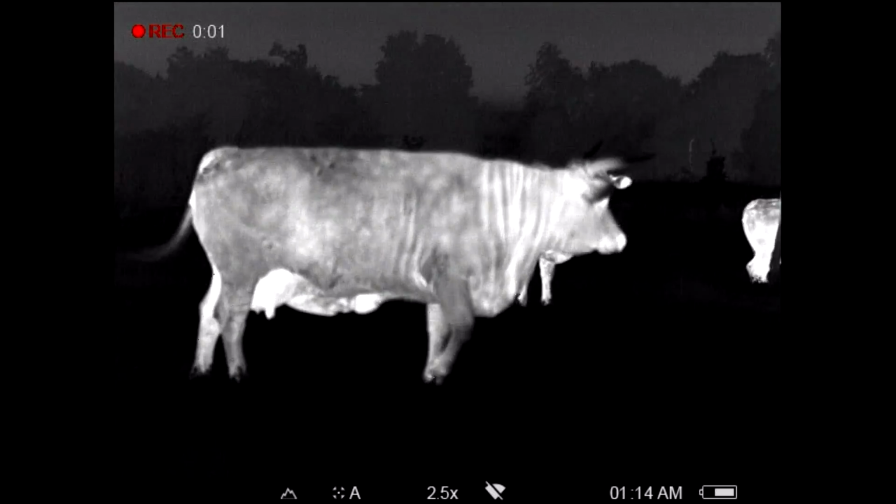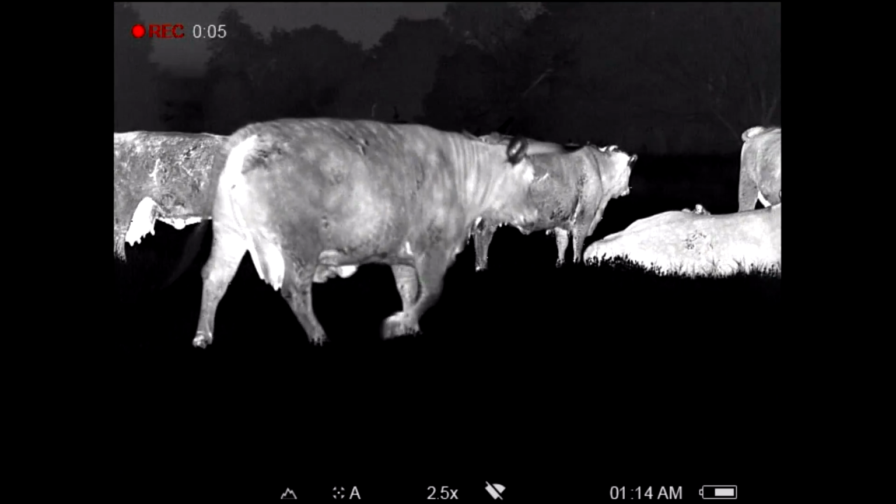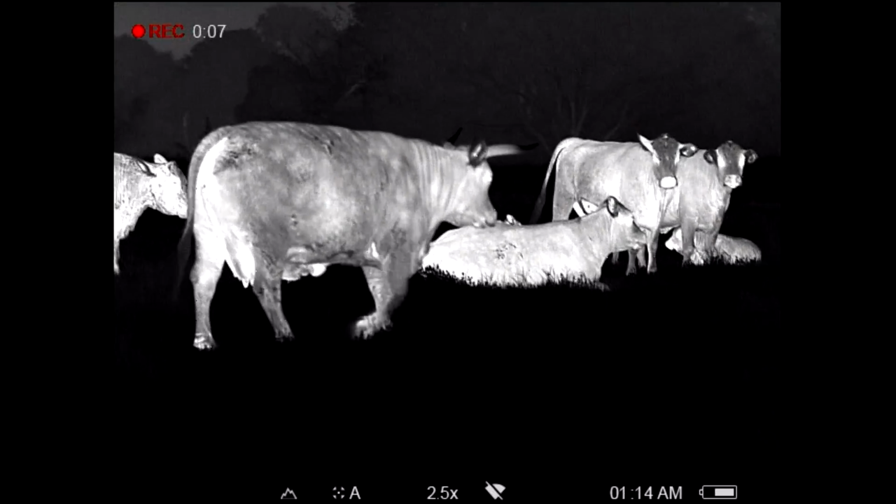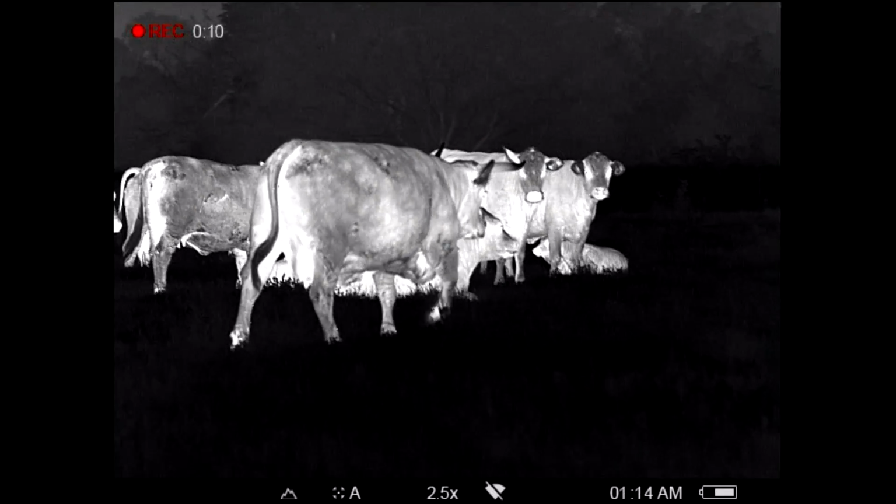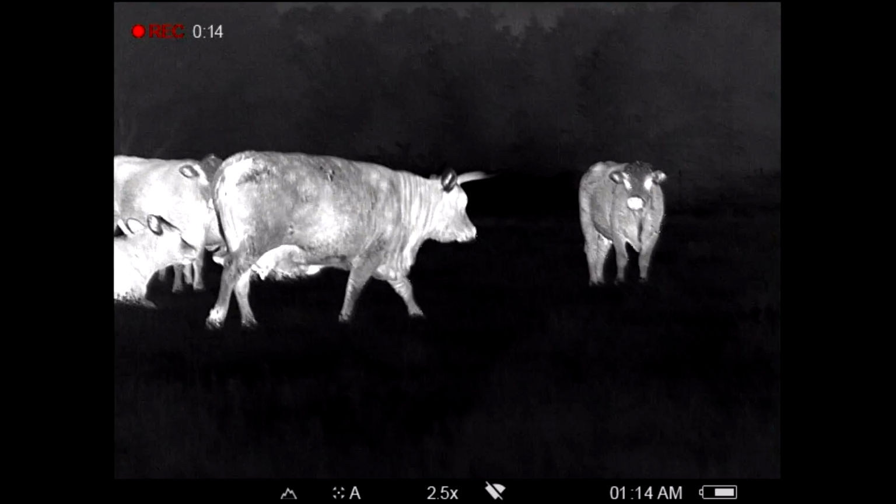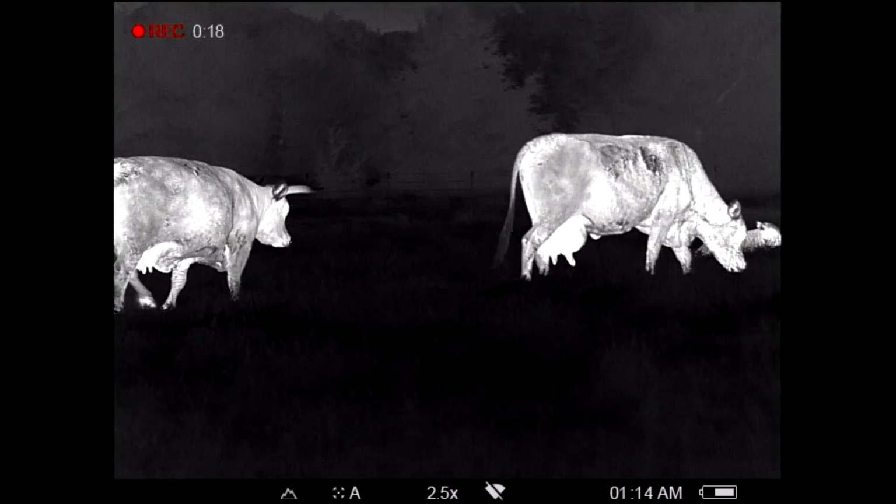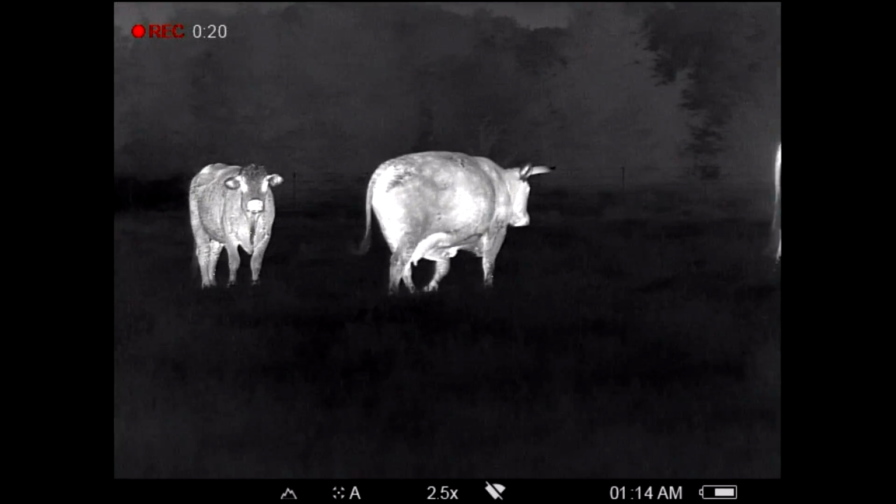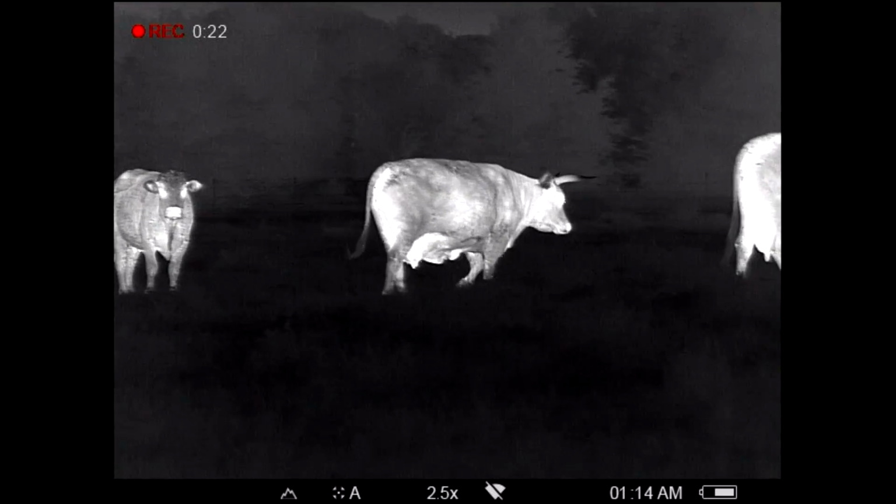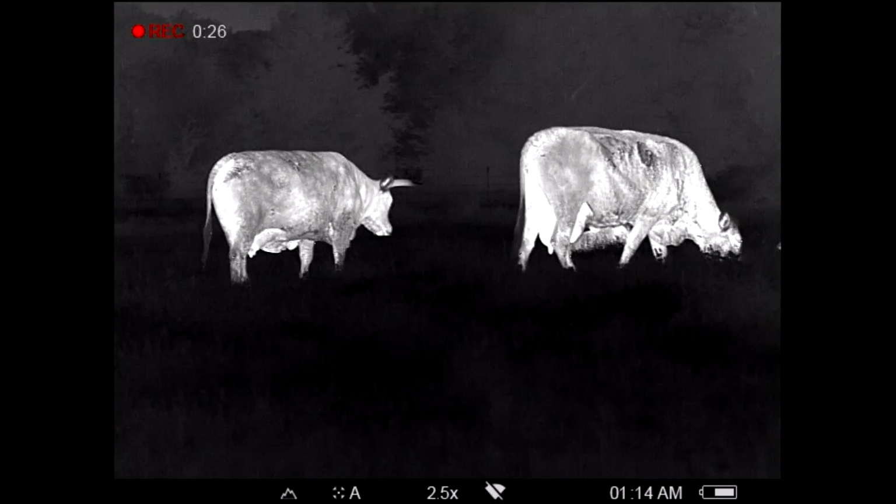These Helions are battle tested, the design, they're very well built, very well made, very intuitive. And they're just workhorses, man. I've used mine every night for the last 18 months, and I've never even had a funny flash or anything like that. No wiggly lines or glitches. So it's been fantastic.